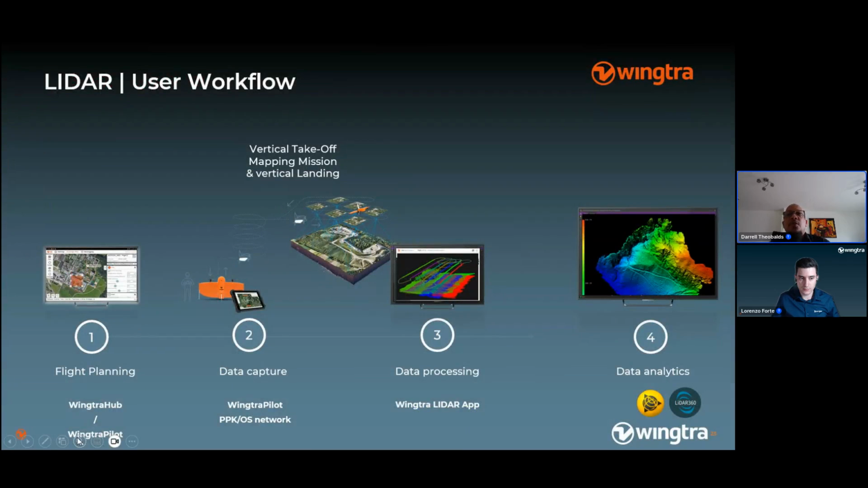The LiDAR workflow is very similar. You do have your flight planning. You select your sensors. You also have your same data capture process, where you use the Wingtra Pilot, and then you choose your source of correction, which is PPK or OSNet. But for the data processing side of it, you will be using the Wingtra LiDAR app. And then you take the outputs from that and put it into your data analytical software package.